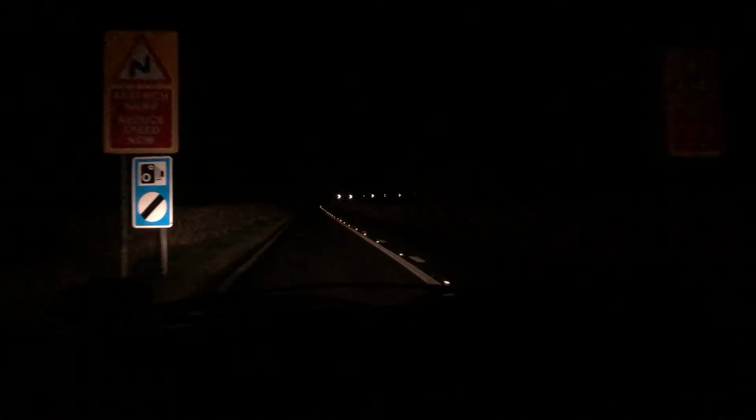So I'll just take you quickly through the things I love about this car. I absolutely love the instruments on the dash. They are so clean and crisp. I don't think you'll ever see a better dash than that. I'm sure you will, James. It's just lovely. You've got a nice rev counter there.